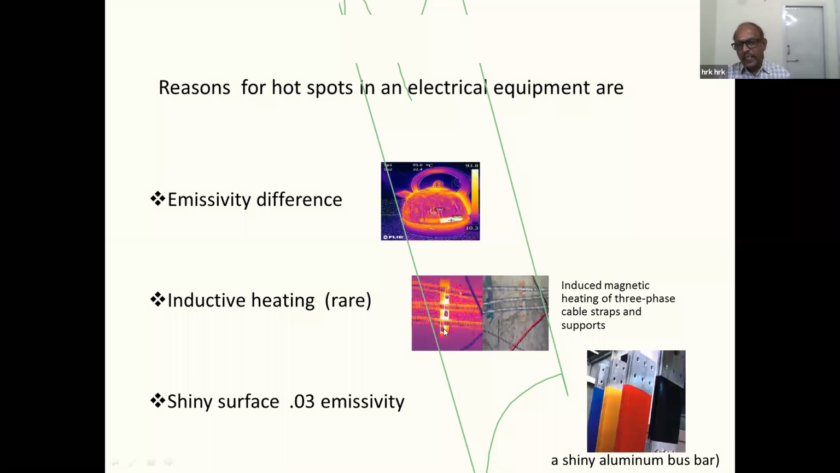Another reason is inductive heating. Whenever magnetic fields are generated due to the current flowing in the conductor, they may pass into the metal parts and heat them up. Then there also we find hot spots, but actually it is not a true hot spot, and it comes very rarely.